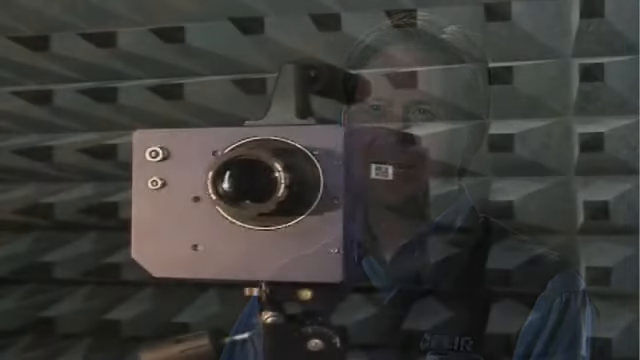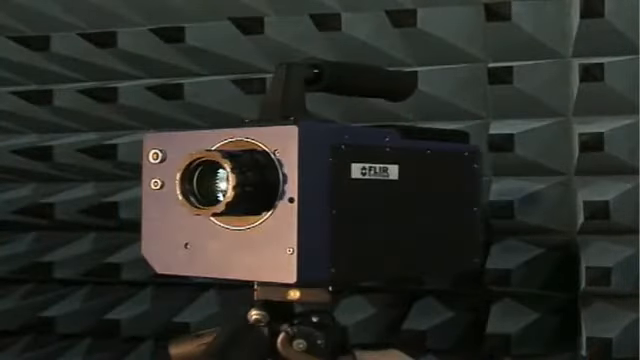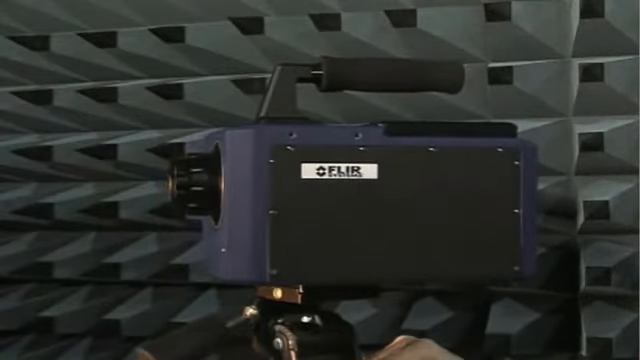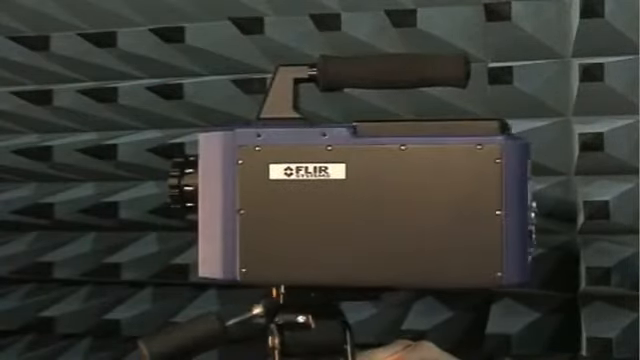The information that comes from the camera is extremely accurate, and that has a lot to do with the detector that's utilized in the instrument, the electronics that are deployed, and also the programming that goes into the instrument as well. But all of that culminates into accuracy that can be as good as 1%. 1% repeatability, which is phenomenal.